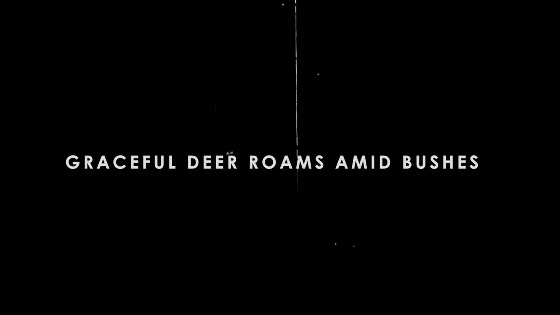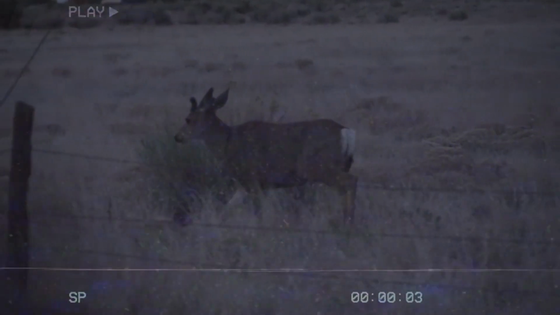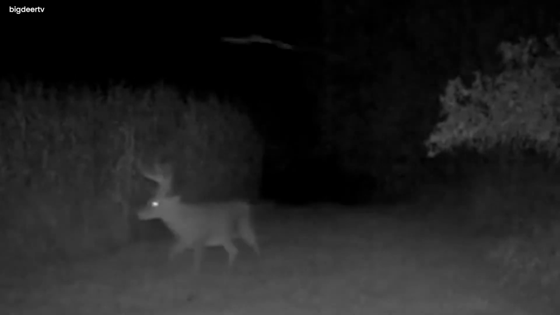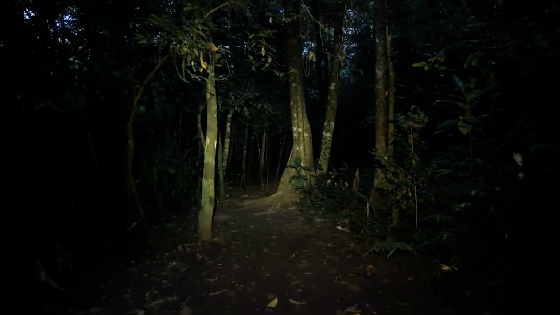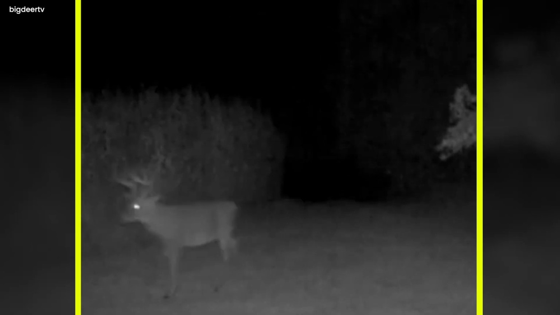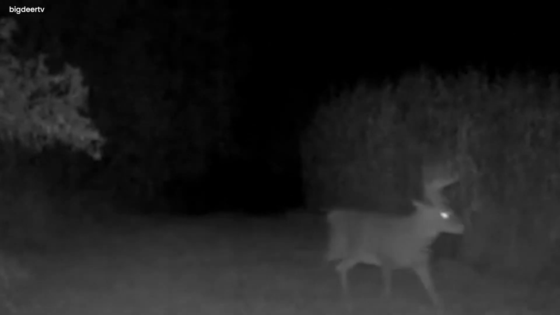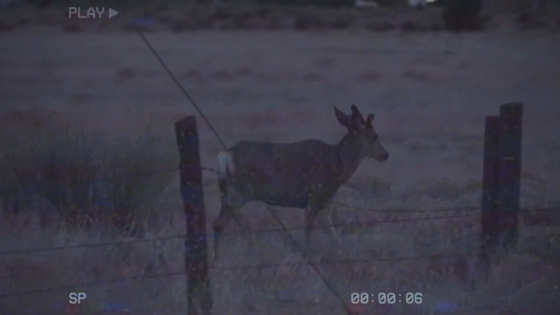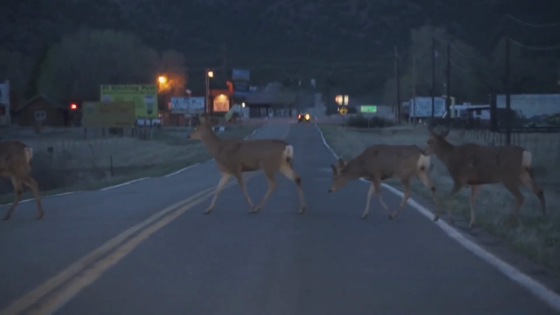Graceful deer roams amid bushes. A recent door camera image shows a gorgeous scene as a deer ambles through a lush lawn. The abundance of bright green plants surrounding the place adds to the creature's charm. The deer's graceful movements create a peaceful atmosphere against the backdrop of the surrounding natural environment. This candid photo from the door camera provides an insight into how wildlife and suburban environments interact peacefully.